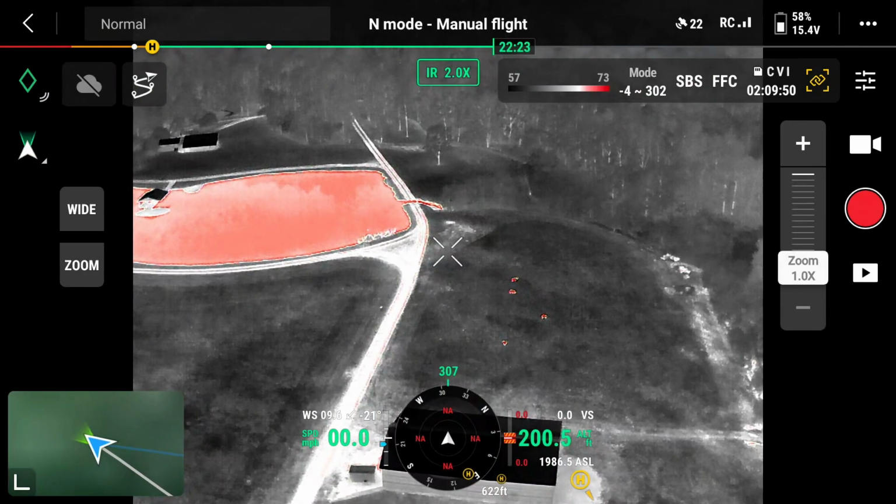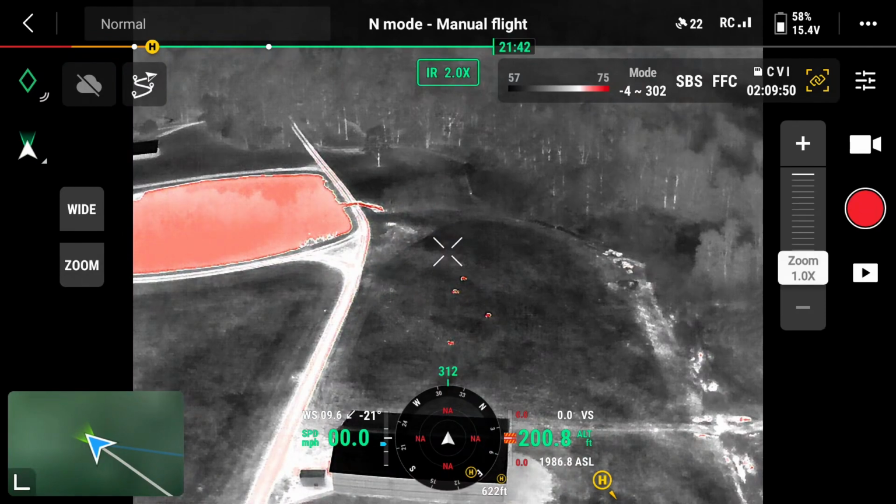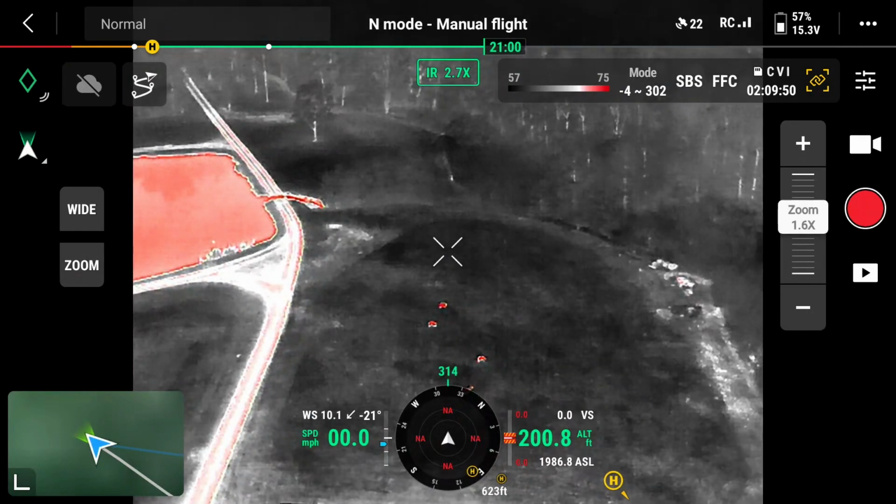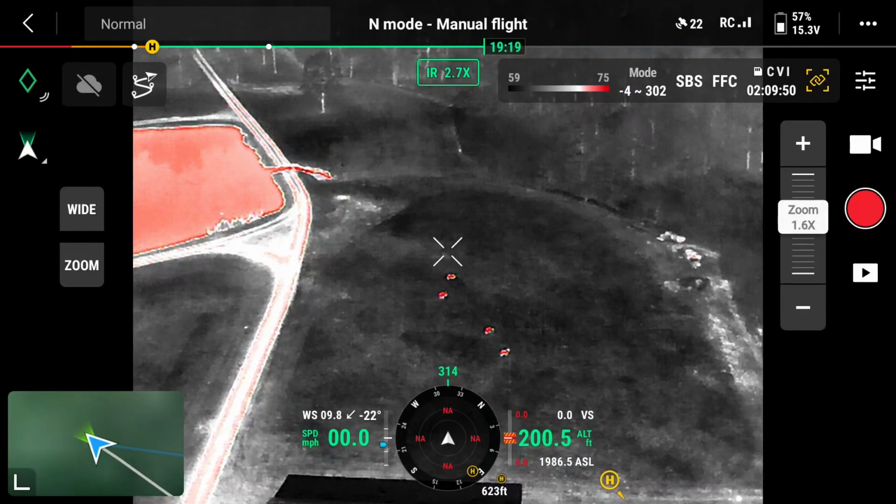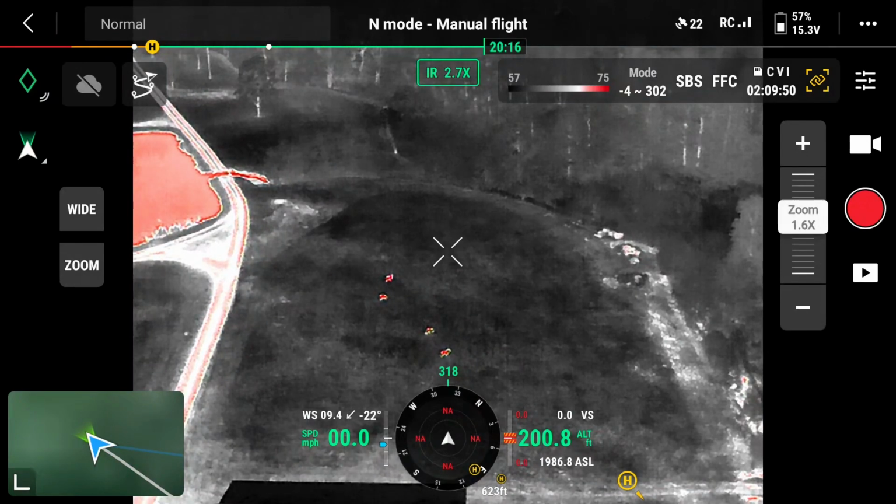We're at 200 feet above ground level and 620 feet horizontally away, and these deer that we're seeing are probably about 300 yards away.